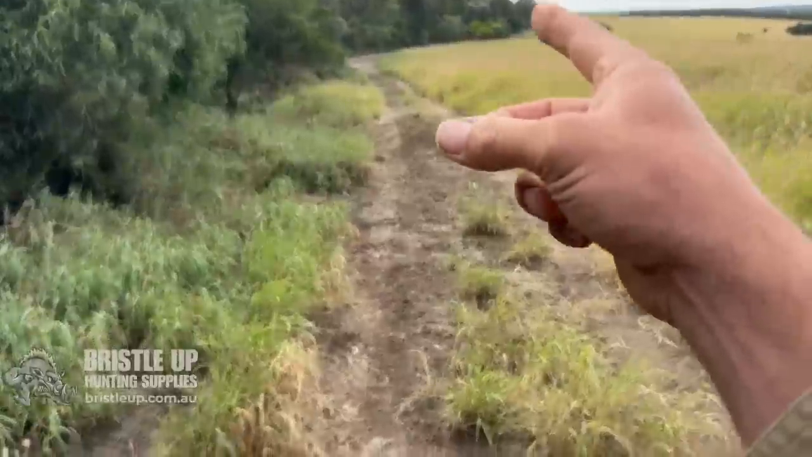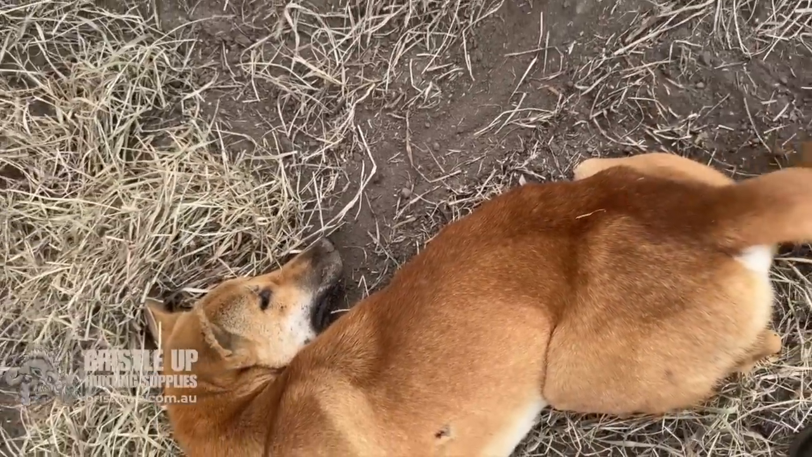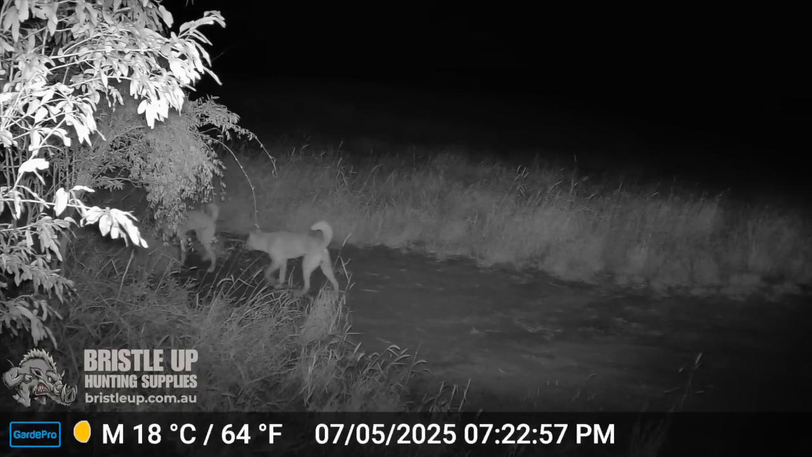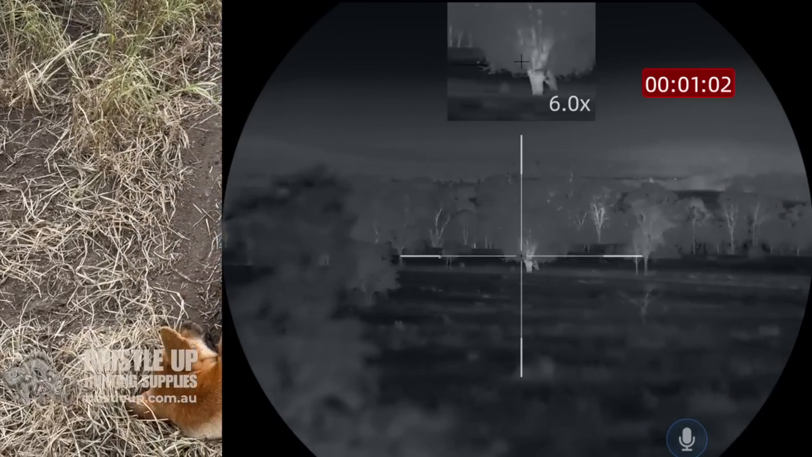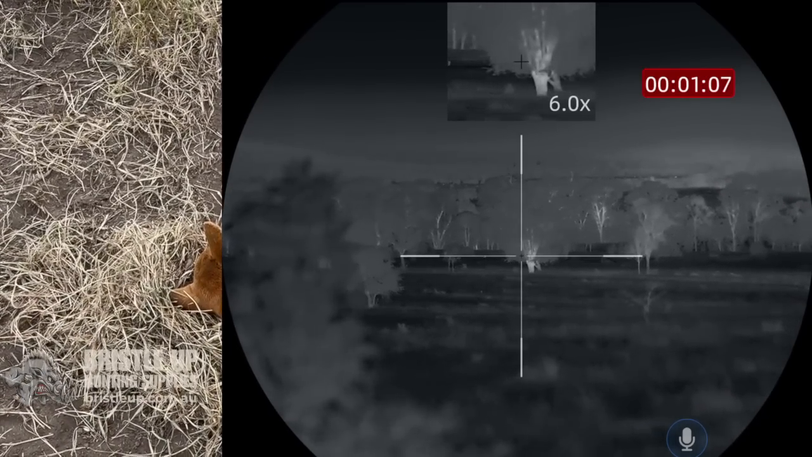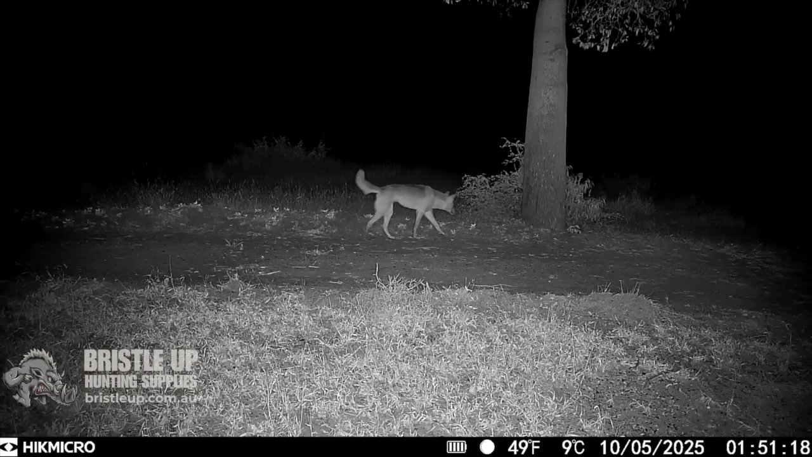I moved the camera yesterday down here, and I think this one here might be one that's been seen, with his tail all curled up. We'd seen him on the camera down there further, but last night I shifted the trap that I had over in that other paddock. I went and actually pulled it up because the night before the dingoes had gone past. I'd heard them howling and I saw them in the thermal, but they were a fair way off. But then a bit later they went past the camera.